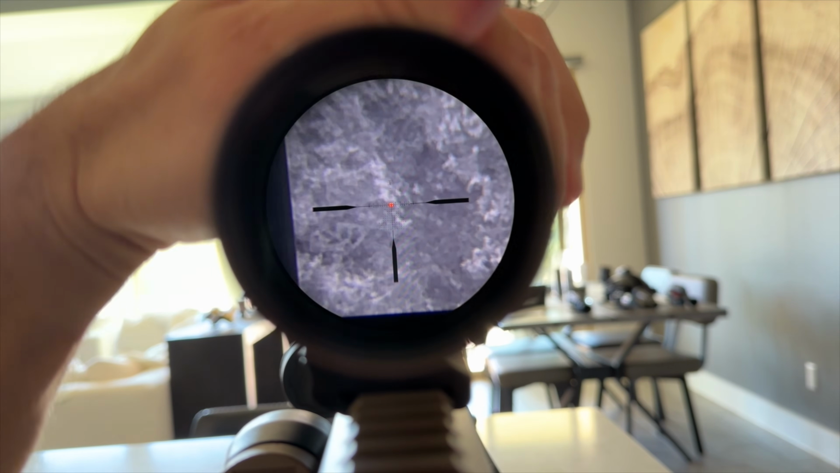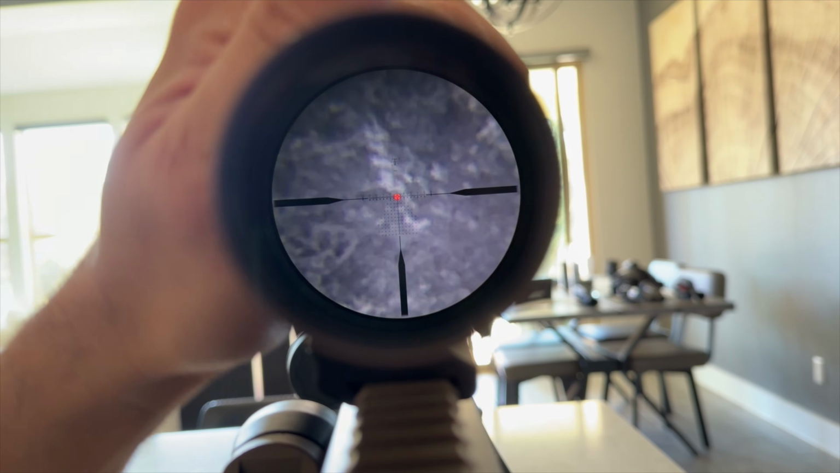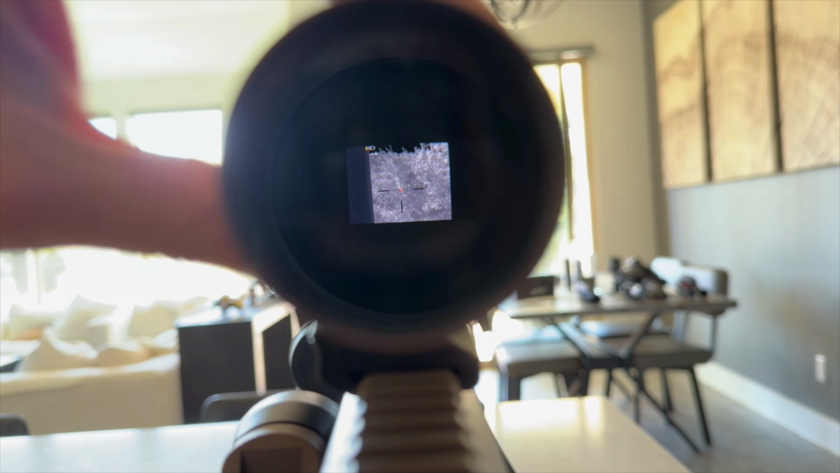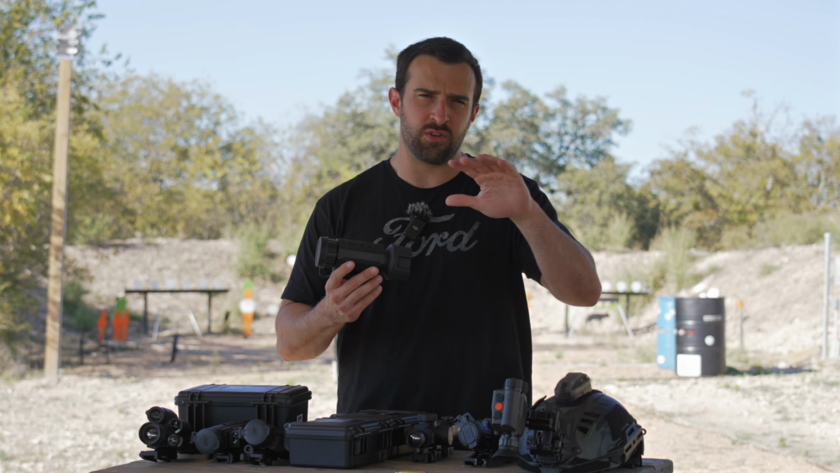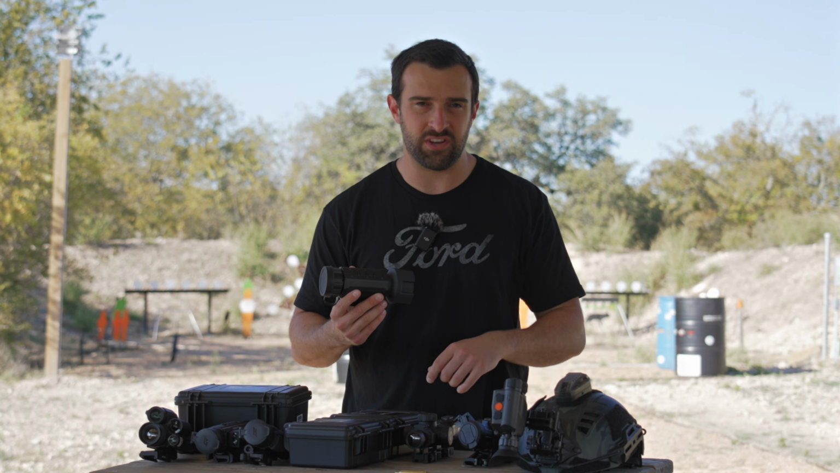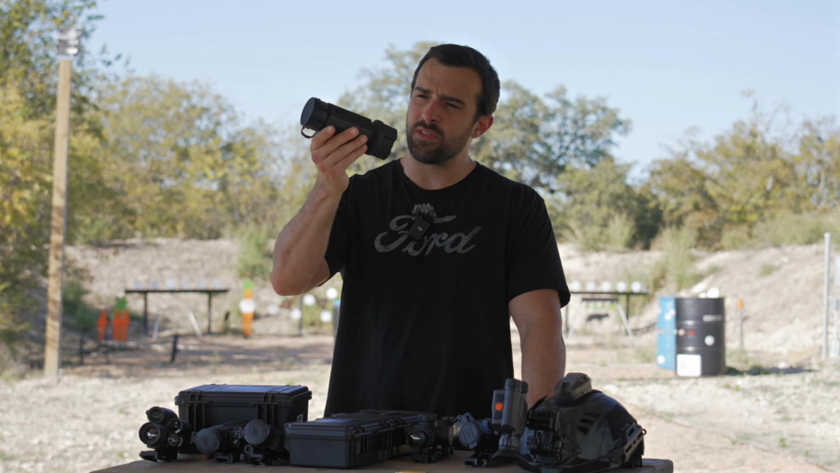Being that it's a clip-on only, there is no zoom. You just zoom in with your day optic, so you still can use your day reticle if it has first focal plane and cool reticle options for you. You use that, so hope that you have illumination on that. And by hope, I mean you definitely need illumination on your day optic. Looks a little chunky, but the weight is under a pound.